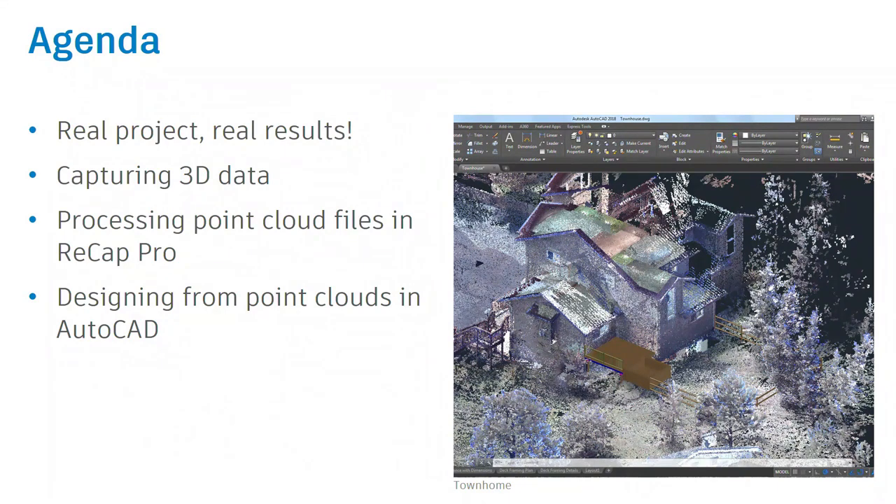Okay, so we're going to talk about this project. Then we'll go through the process of capturing and just some tips of what to do if you're actually capturing with the scanner. Mike is actually going to introduce you to one of the scanners here and take you through some of the details of that and really show you why it's so easy, it's within reach to be able to use this technology. And then I'll take you through some of the processing that you can do, just the very minimum that you can do in ReCap.